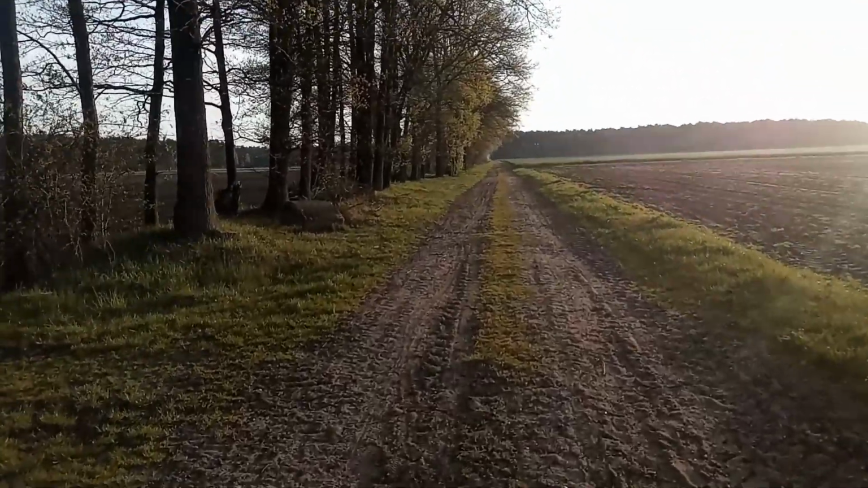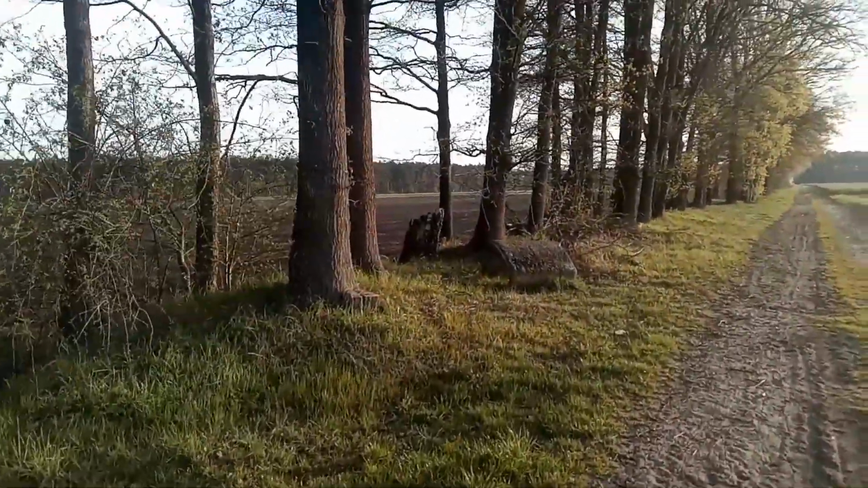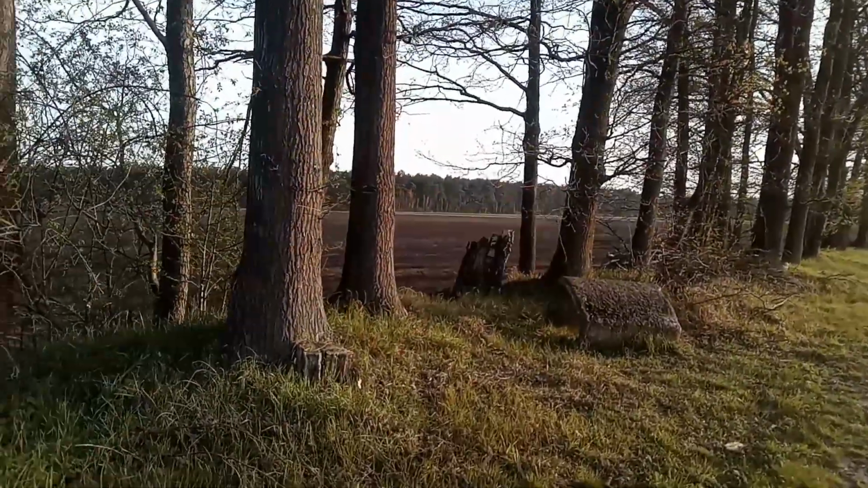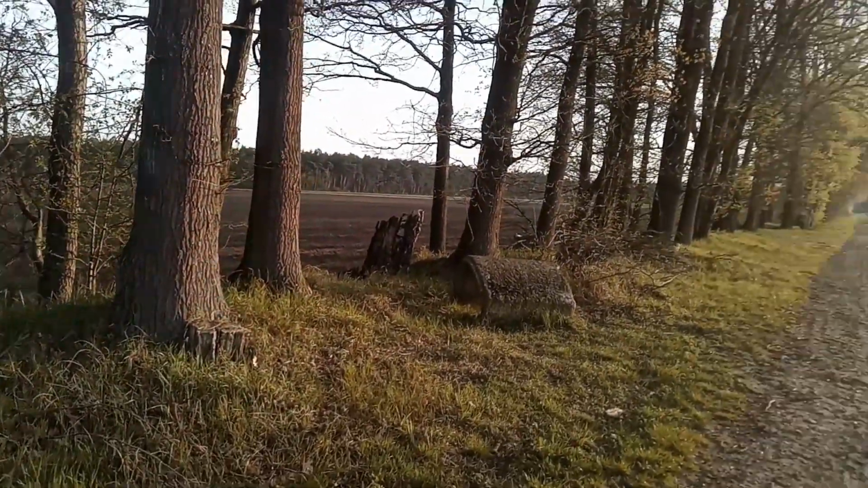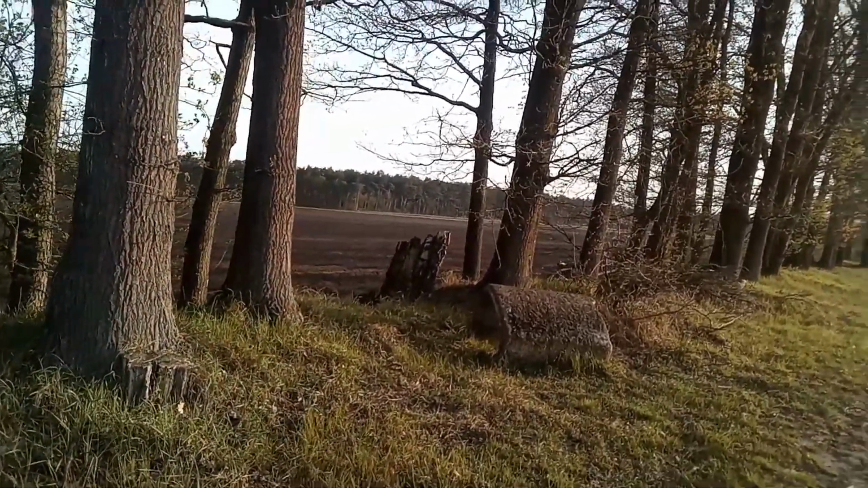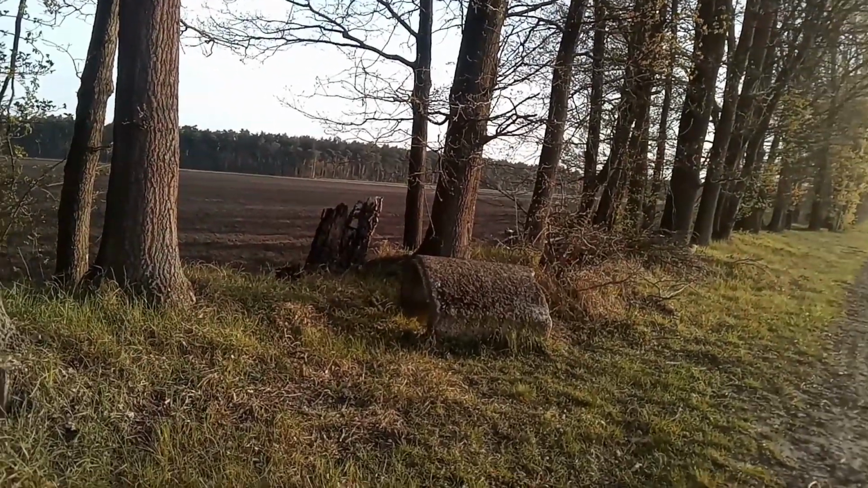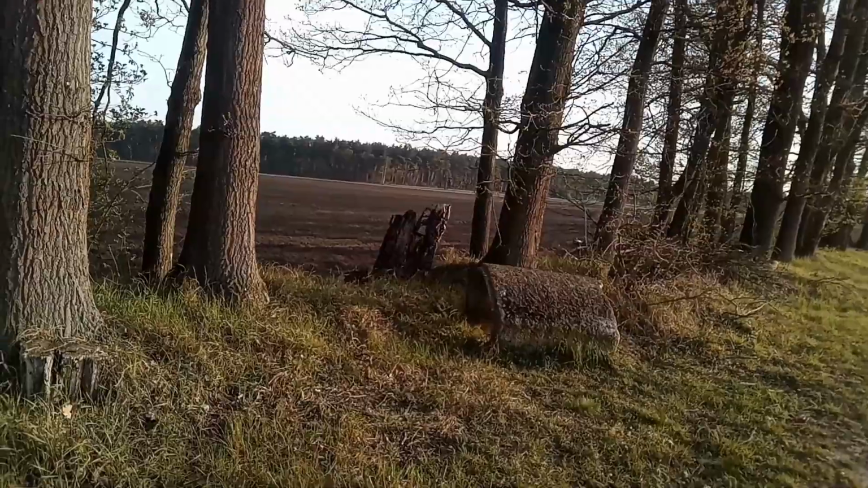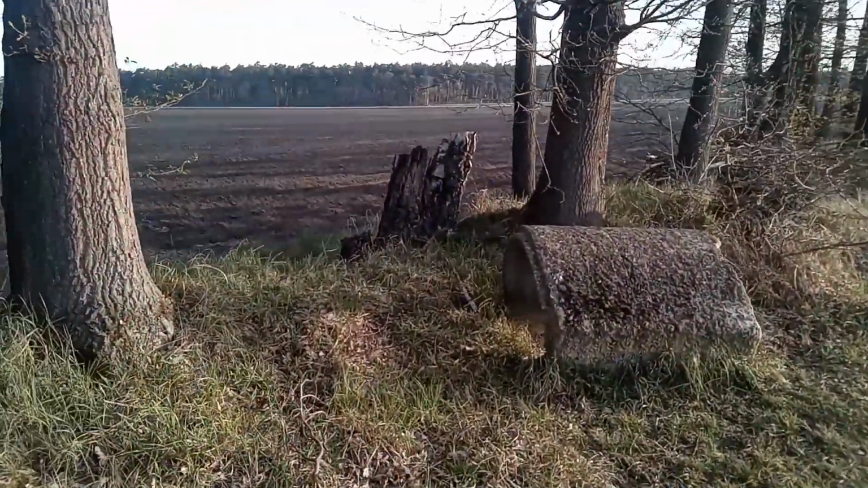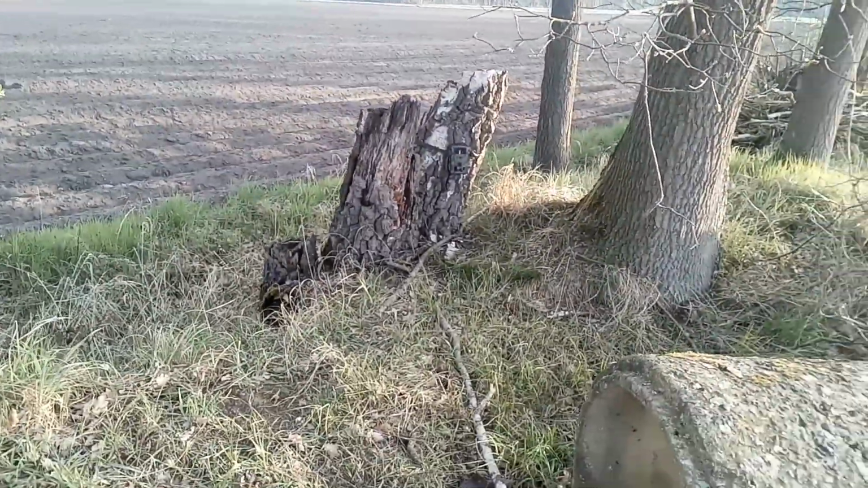Okay, moment of truth. Is the camera still there? I can see it. It's pretty well hidden. I'm also checking for traces of the badger, as there's very fine sand here. I cannot make out any traces so far. I will check in detail in a moment and then continue. But anyhow, the camera is still here, so that's good.